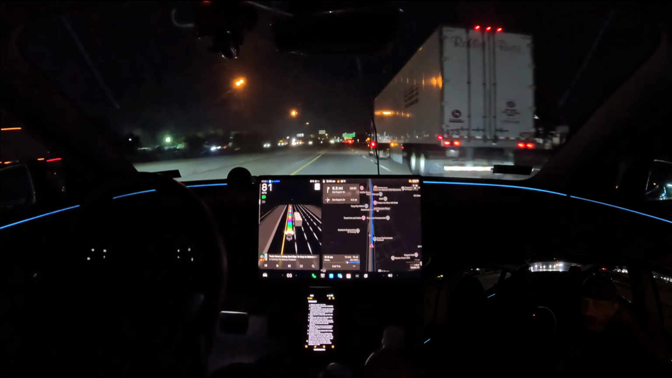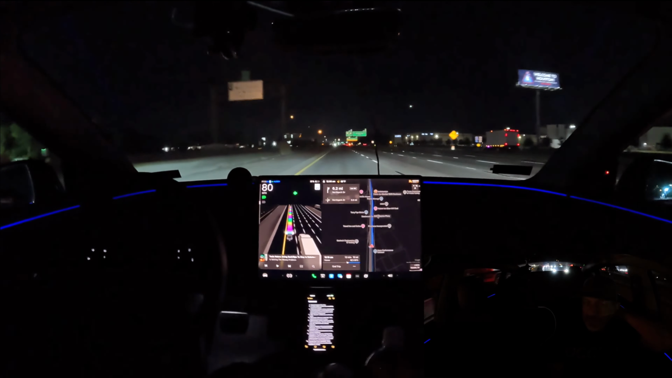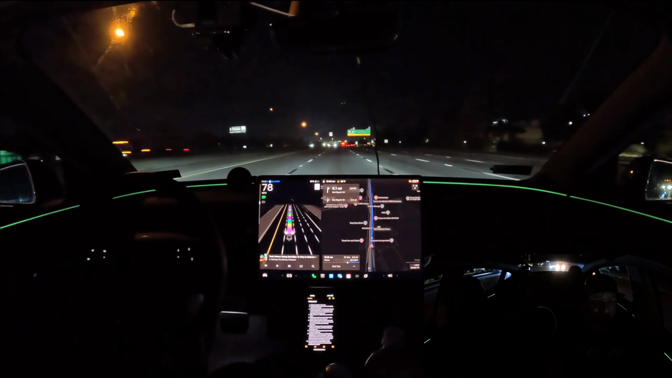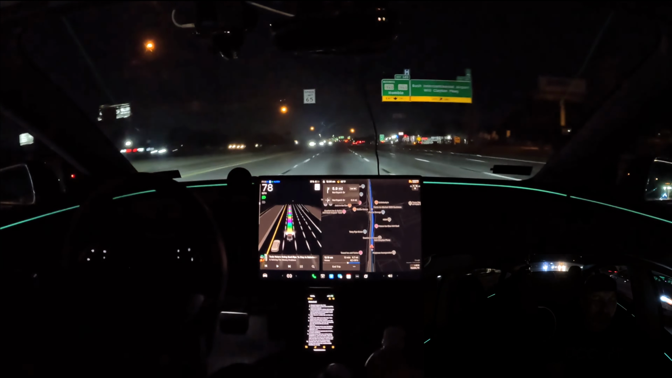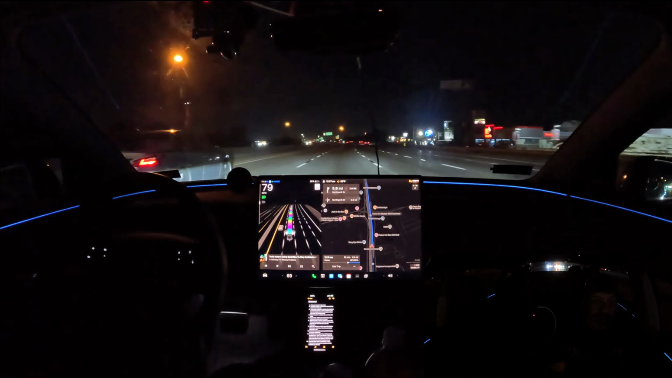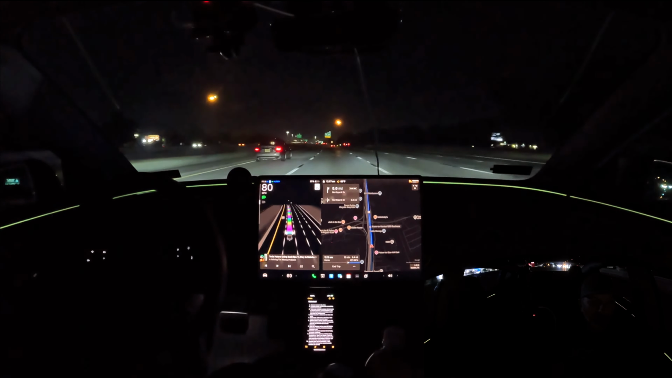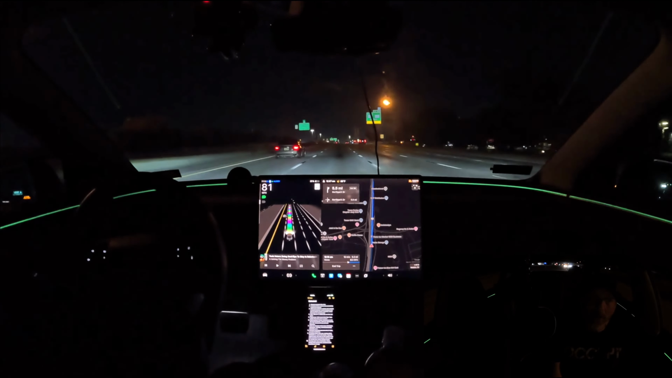Probably a big part of it too is just the fact that they're still growing out the fleet in Austin. So we've gone from 11 vehicles to, I don't know exactly, but somewhere probably in that 20 to 25 range. And so they're just being safe and cautious. Quite frankly, with a limited number of vehicles in the fleet right now, you probably want to keep access fairly tight. And most of the folks that they're adding access to either live in the city of Austin, or they're international.